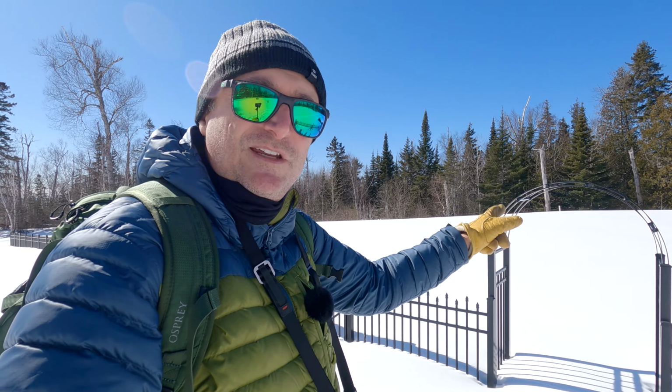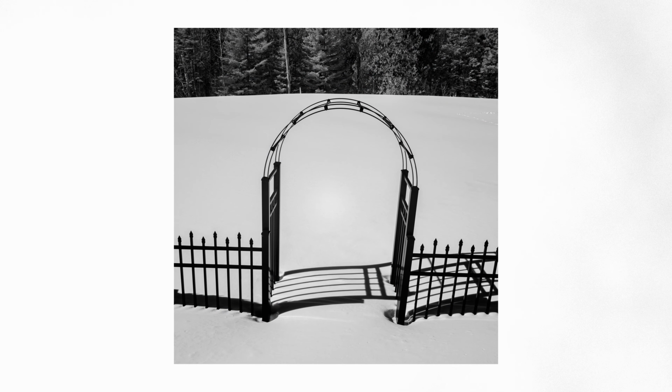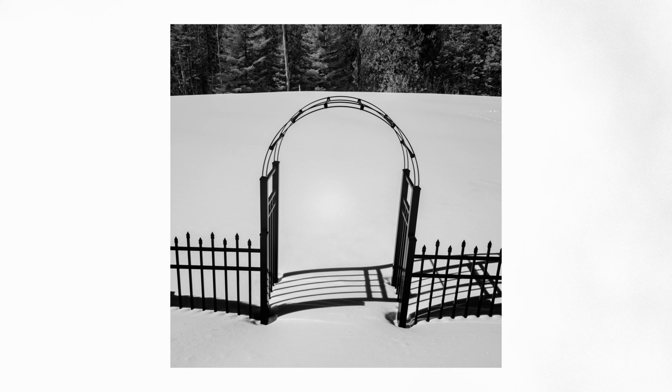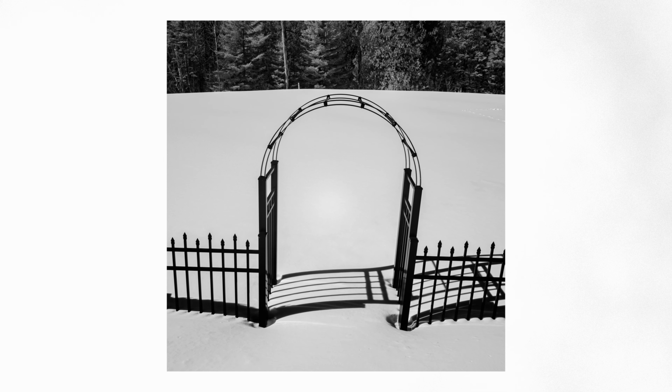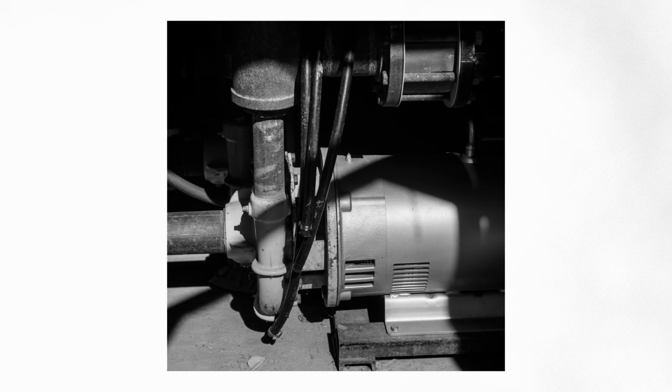So there's this arch over here, the gate to the cemetery, and it's really cool because it's black against the white snow, and then the foliage in the background, which is mainly cedar and spruce, is also going white. So that's gonna be interesting to see. Wow, it's really getting hot. So there's this pump house behind me for a pond that's over there, and I stopped and just peeked inside just to get a little mechanical shot, and this is what that looks like.